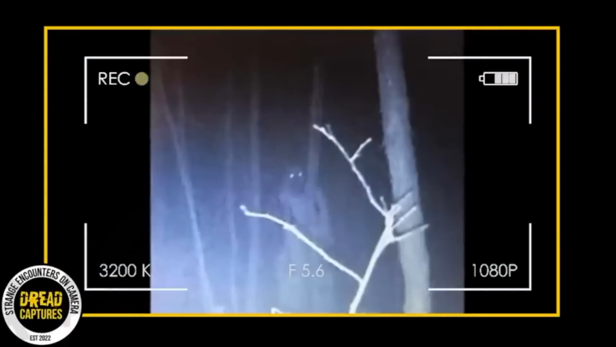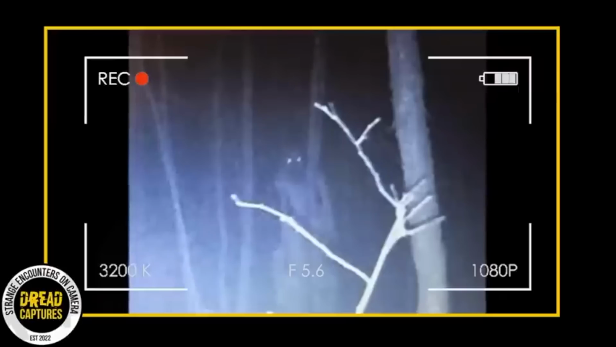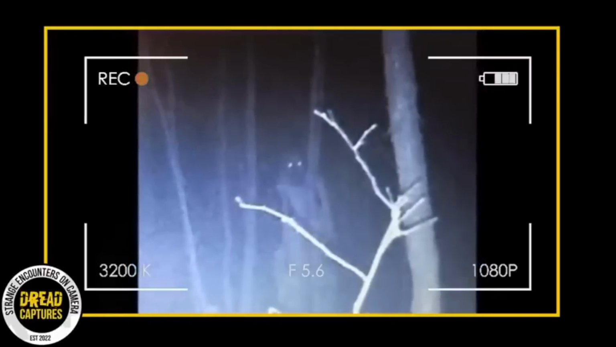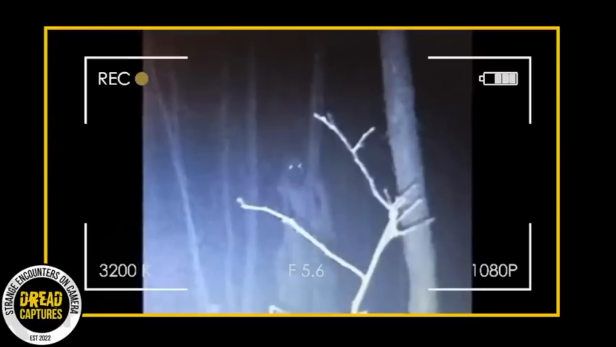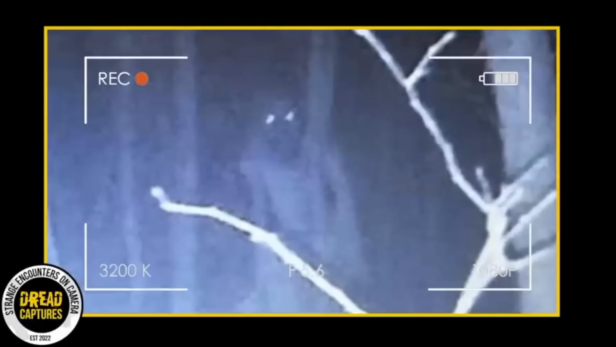Some folks think it's a rake, the creepy, pale monster that lurks through the woods. Others are saying it's more extraterrestrial, something more from another world or dimension. I'll say this, it doesn't look normal, that's for sure, but the blurry photo makes it really hard to tell.